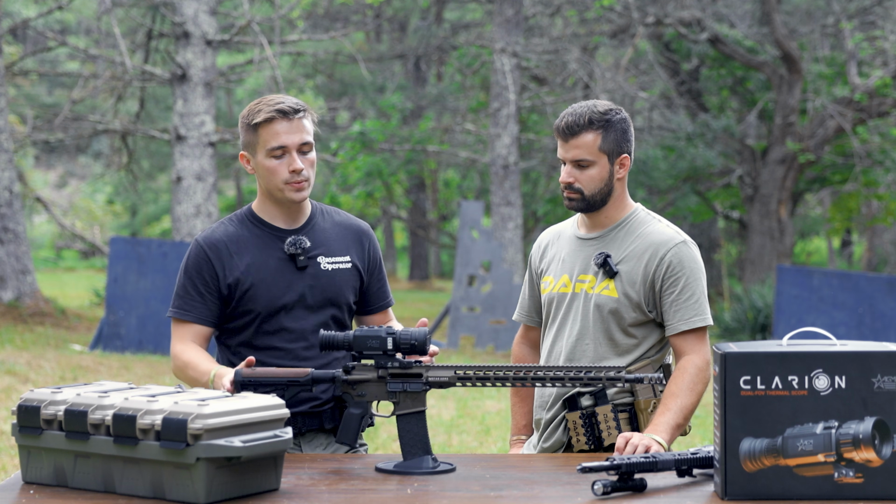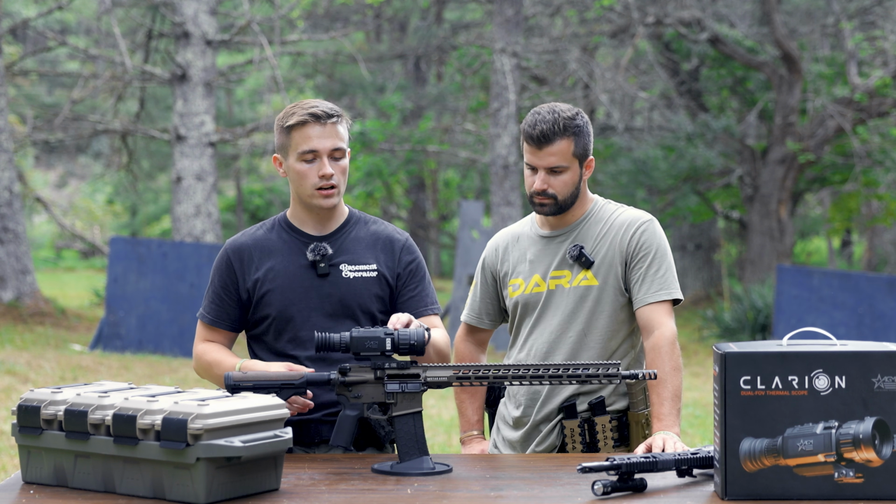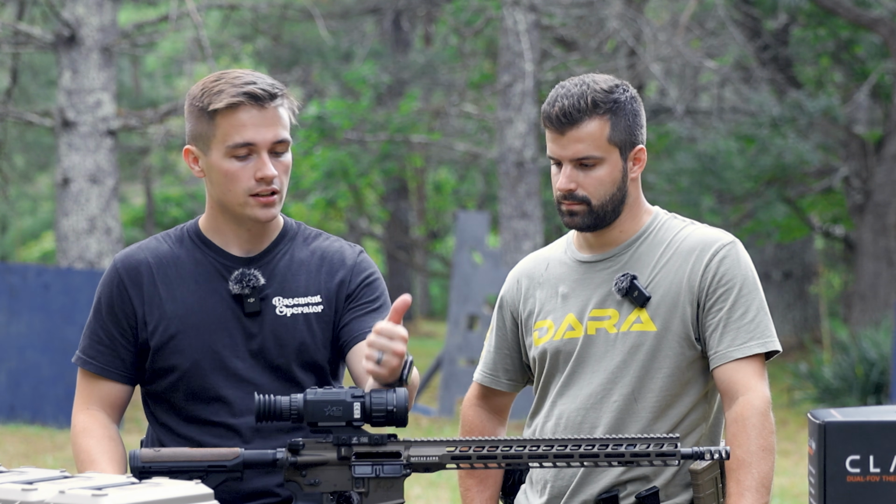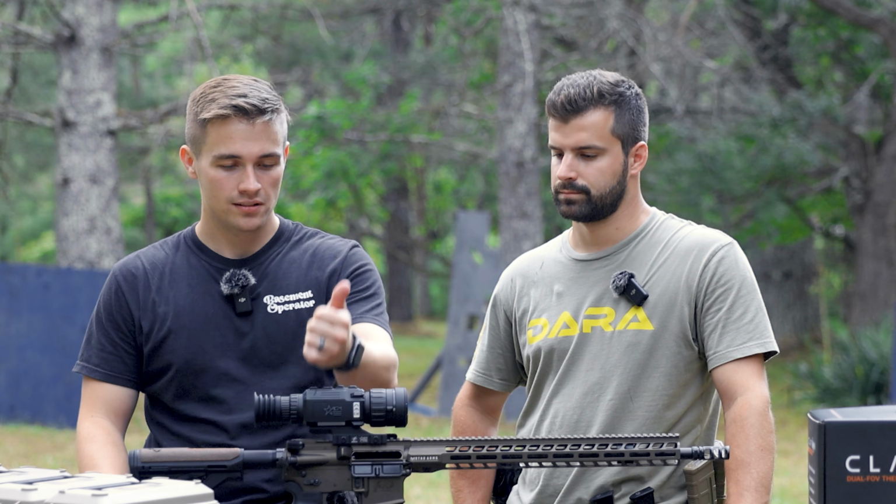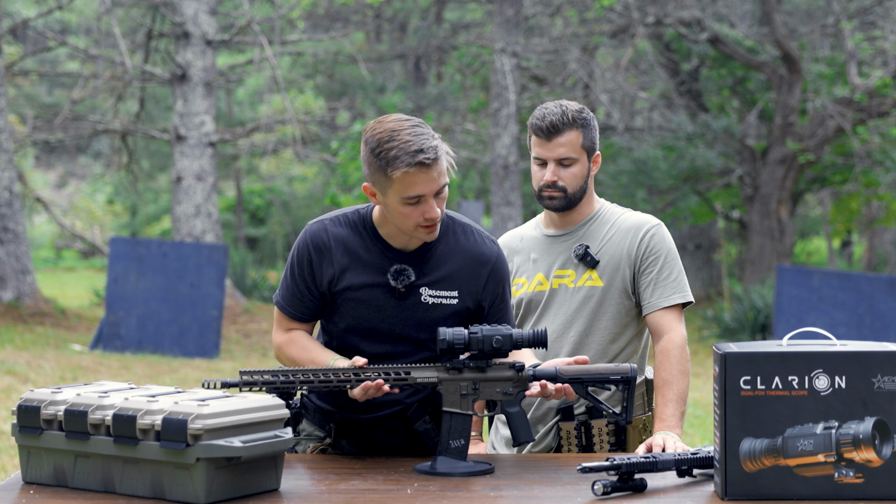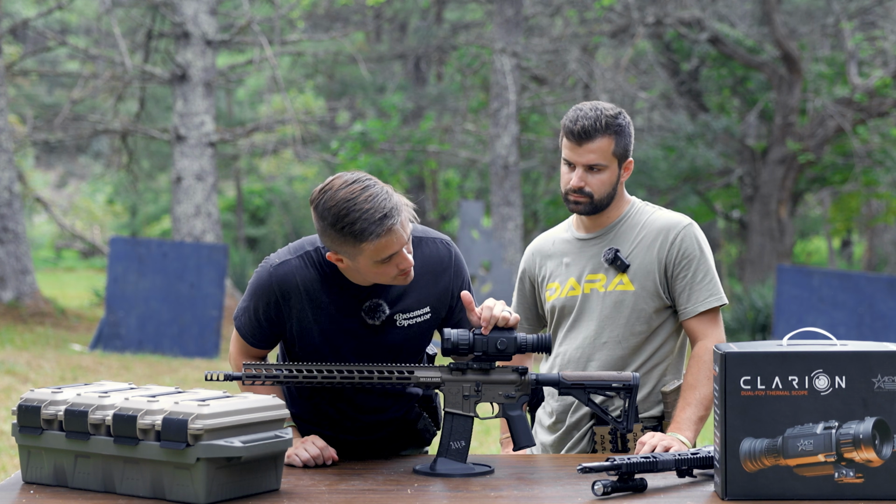So to go over a little bit of the layout here on the Clarion, the button system's super easy. You have your objective, then you have your focusing ring, power on, camera, menu controls, and then your zoom. Ta-da. I mean, it's so simple. Flipping it over, we have a battery compartment and we have a USB-C.